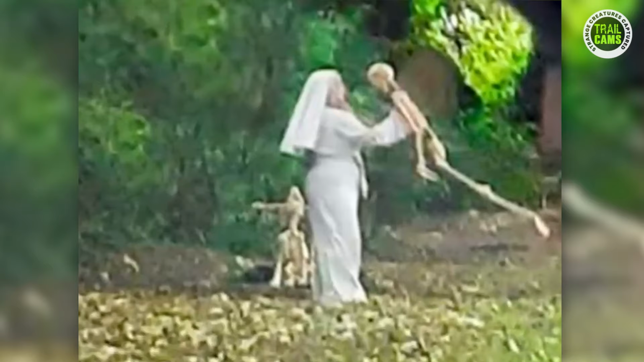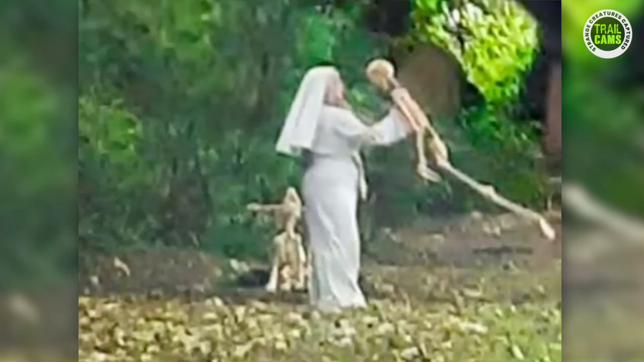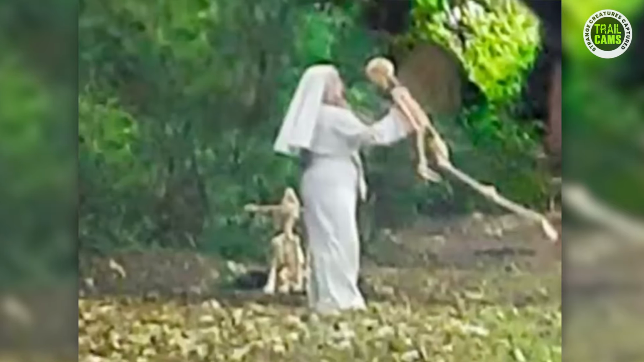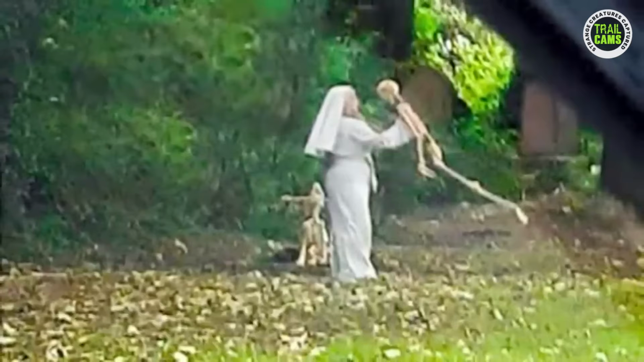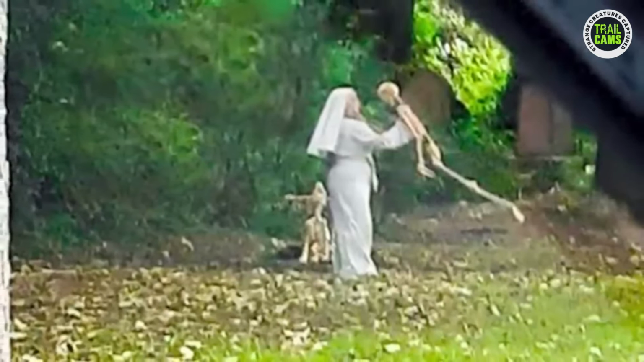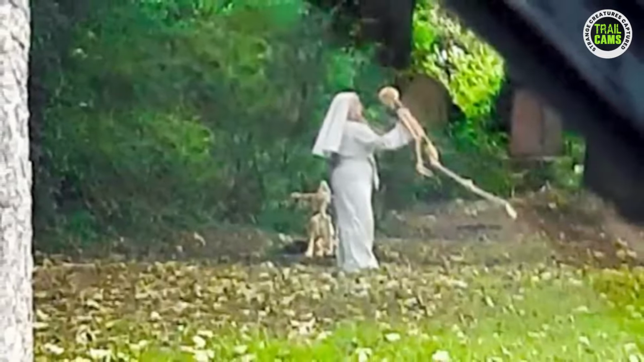Many individuals from the Victorian area and early 20th century were laid to rest here. One can't help but wonder why the nun chose to engage in such a peculiar act near the cemetery. Is there something supernatural occurring in this vicinity, or could it simply be a staged performance? Let us know your opinion about the unsettling scene we just witnessed on screen.